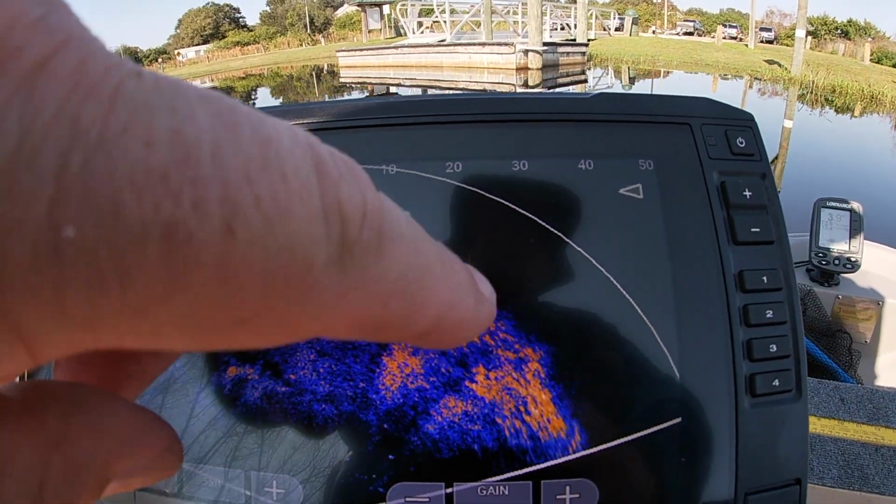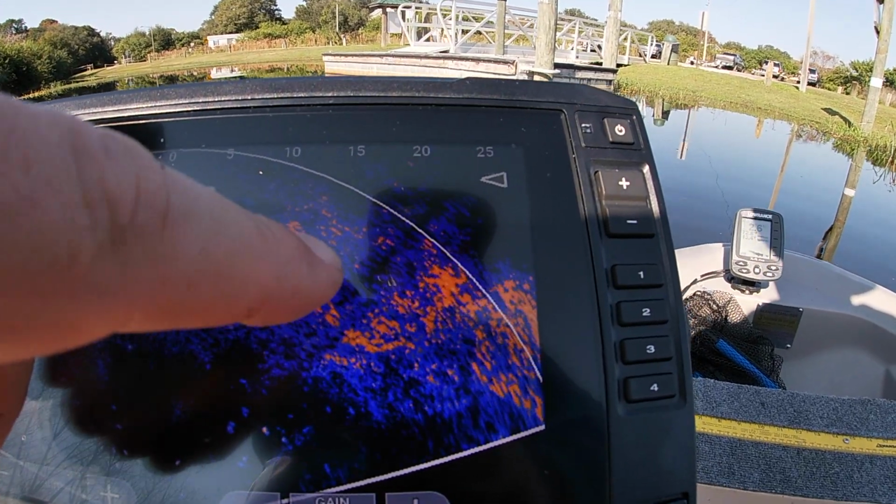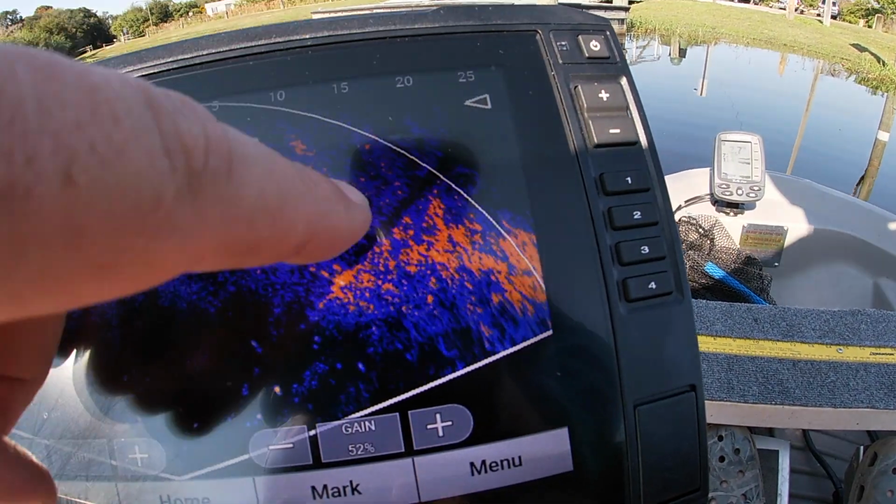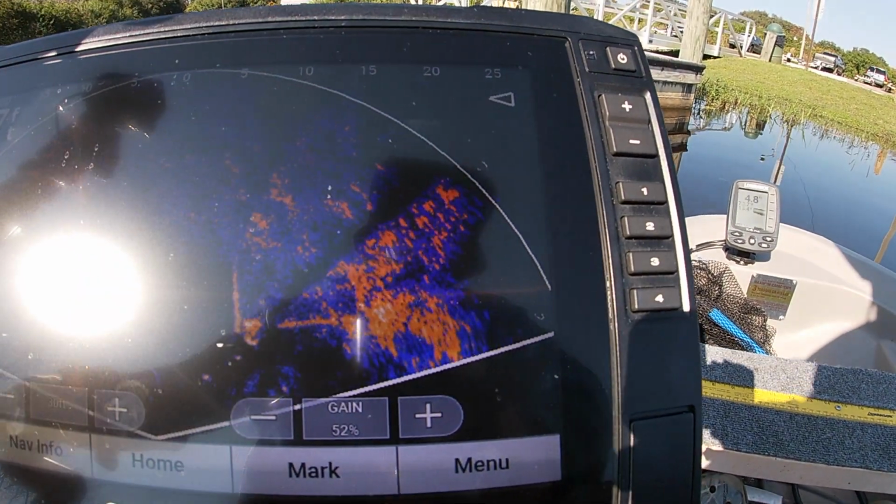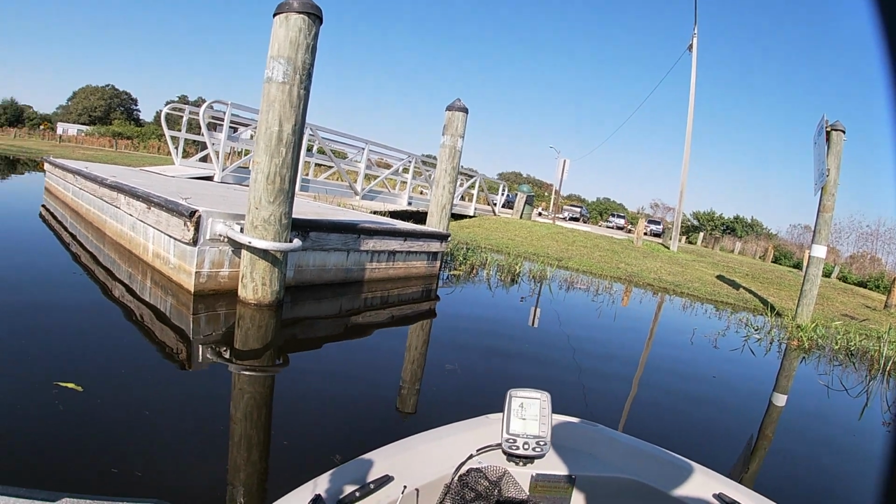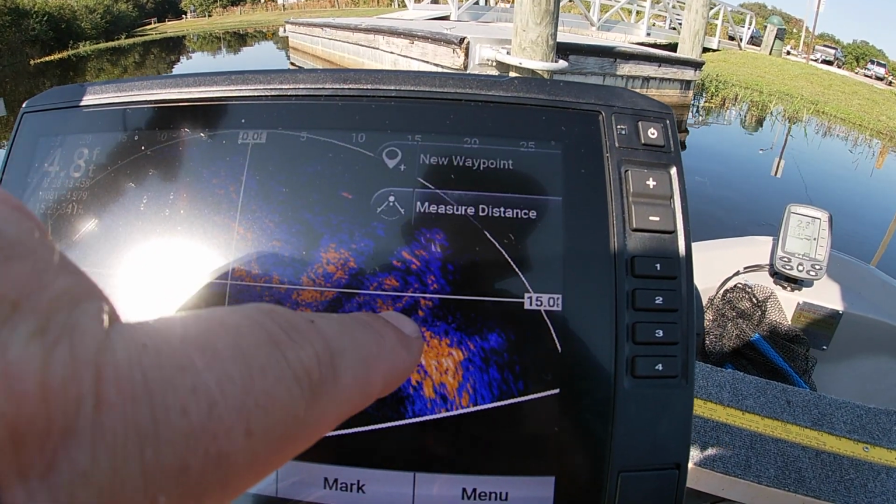So you can see that pole right there. Now I'm only at like 28 feet or so, but you can see the black pole right there. There's the other pole right here. Just pull on the right, pull on the left. Pull on the left, and you can see the pole on the right there.